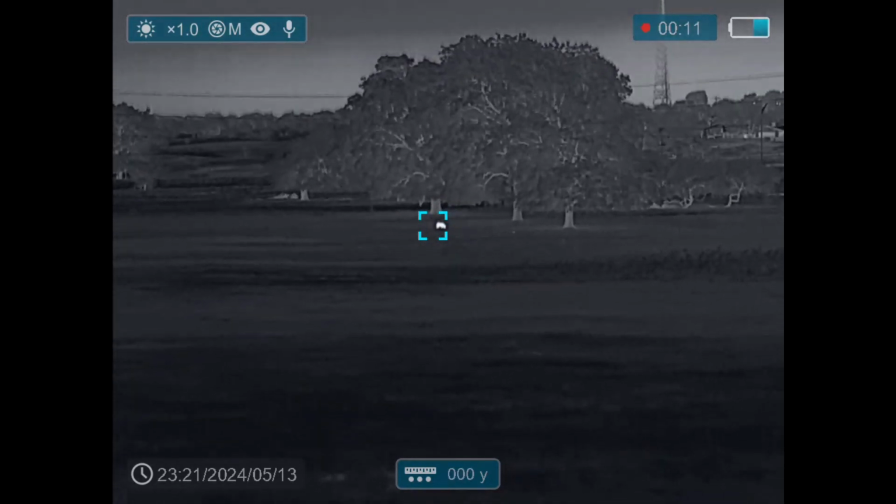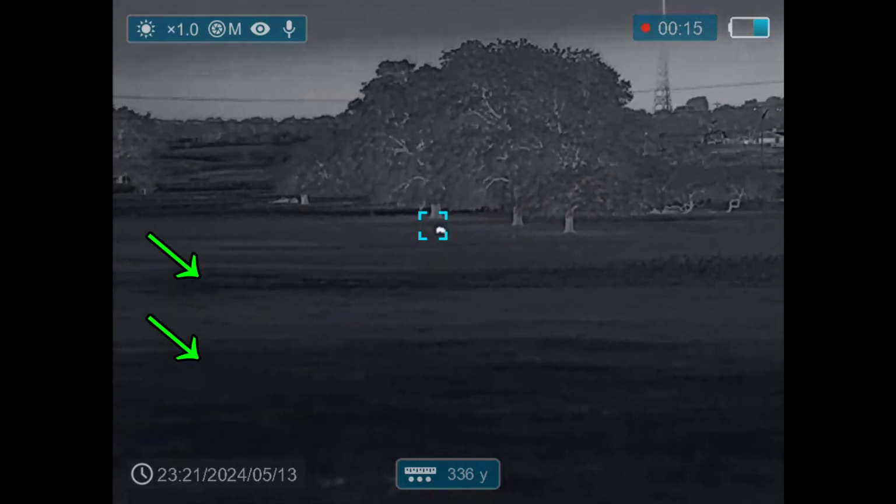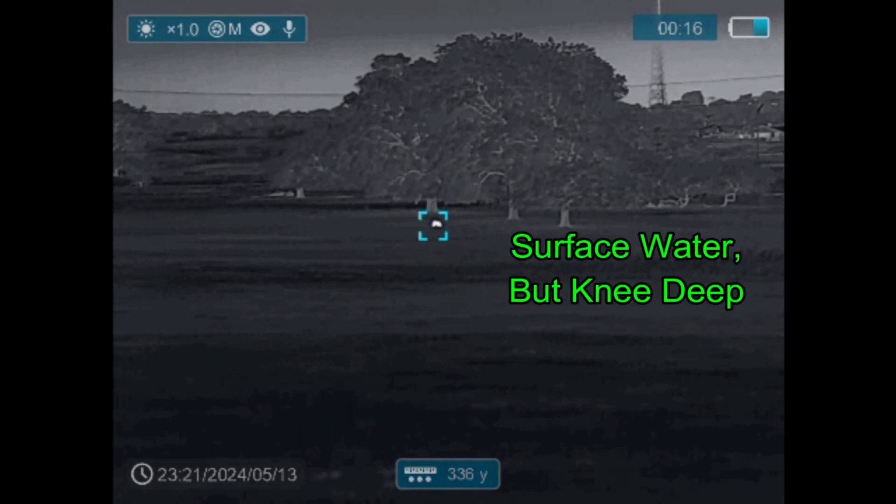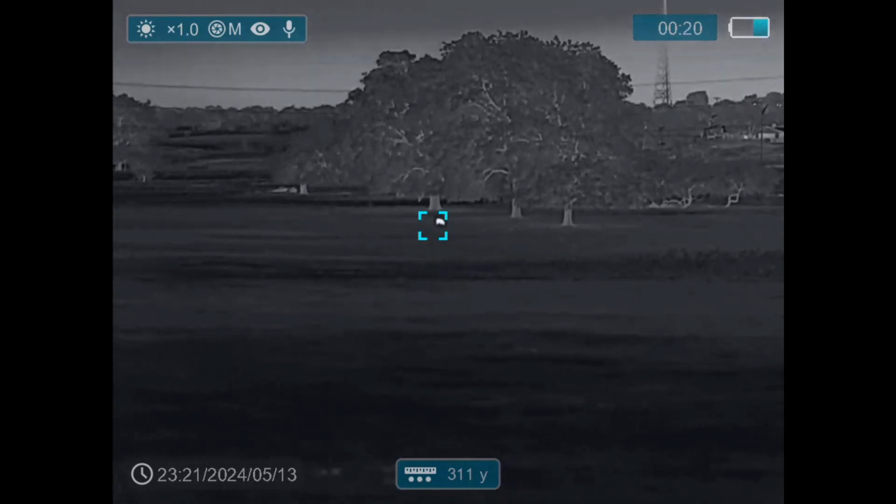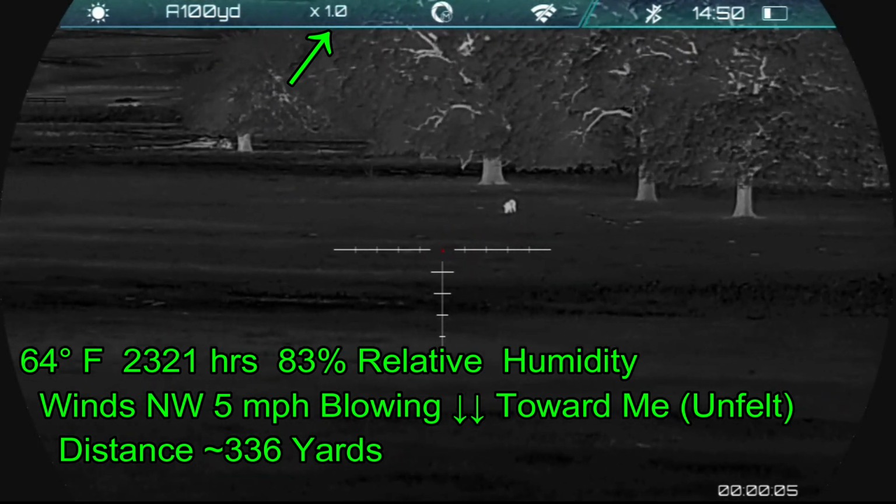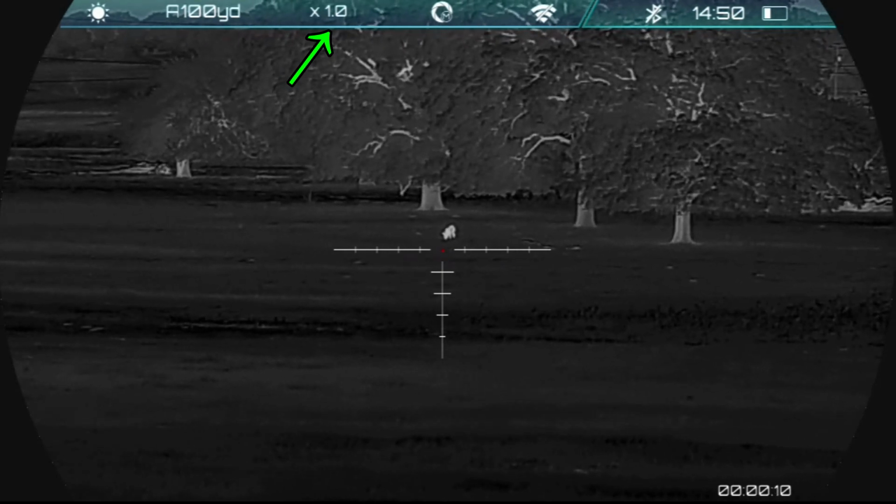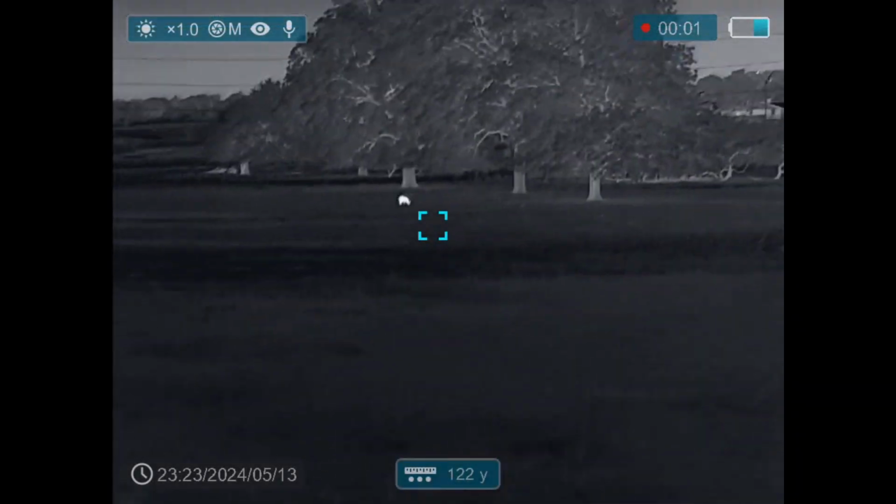Getting the range on the hog again, still a little further out than I would like to be for shooting purposes. These arrows are showing my water hazards. This one is surface water. It's only about 2 to 3 inches deep, just making noise going through. And this next one has me sinking down to my knees in it and filling up my boots with muddy water, which was lovely. It's hard sneaking up on a hog when you're sloshing through the mud. Now we're at 336 yards or thereabouts, and I could reasonably take a shot from this distance if I felt more comfortable with my zero, but I think it would be better to move up and get closer.